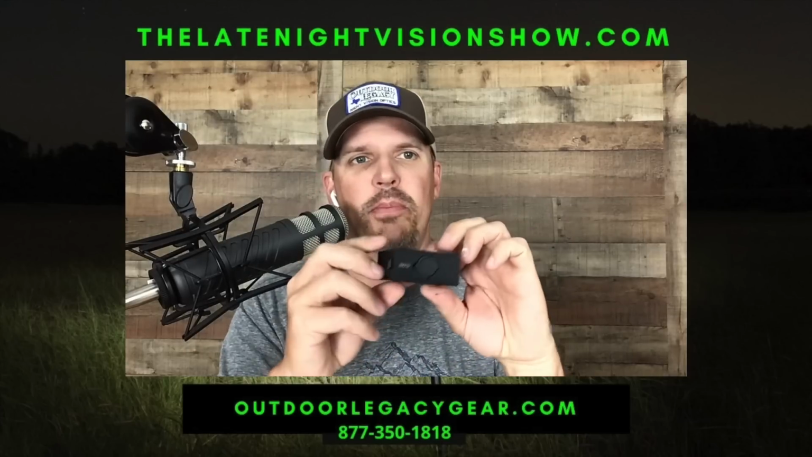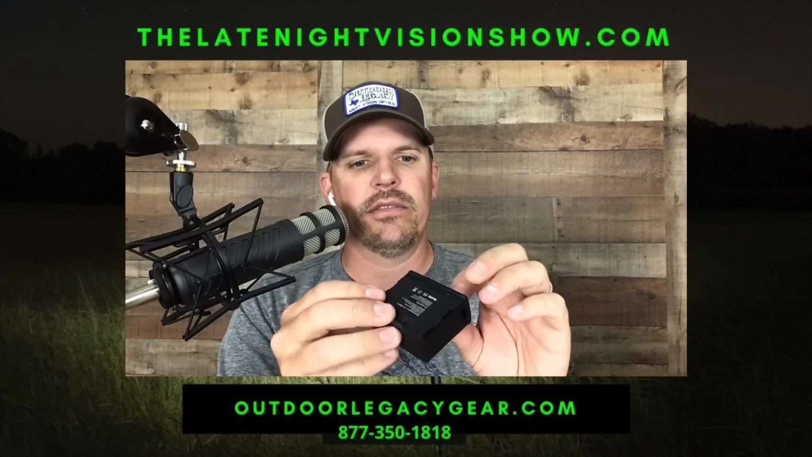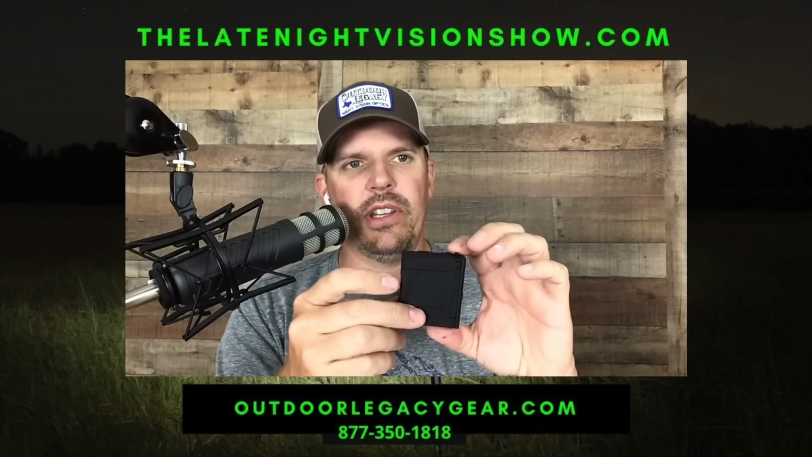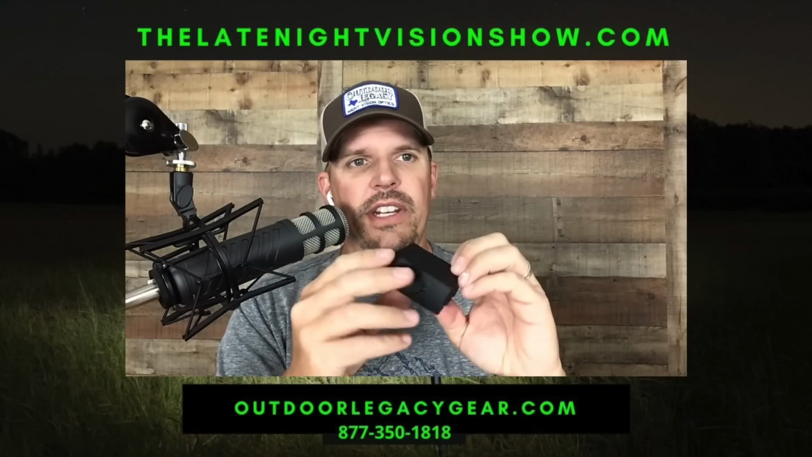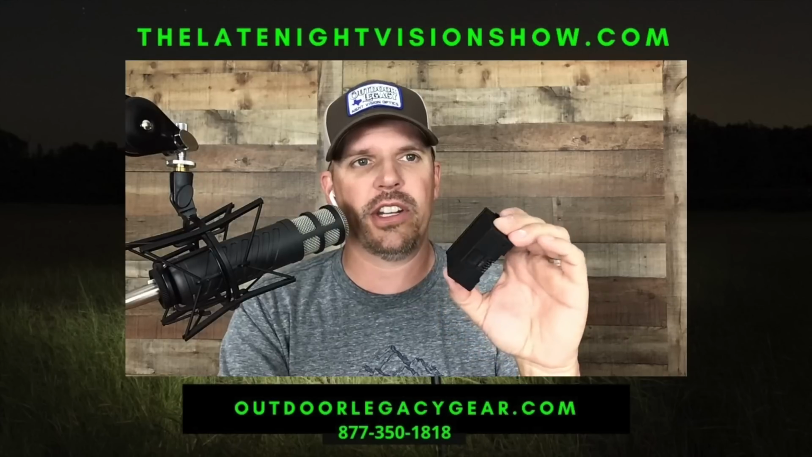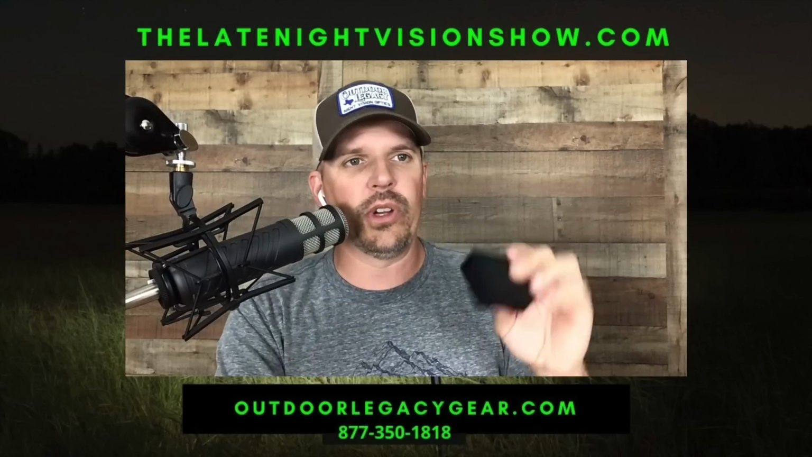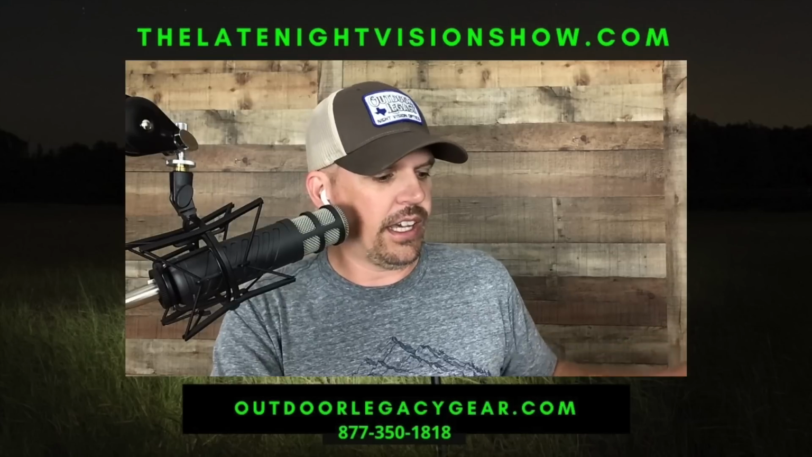Here is a spare battery. Okay, this is the Rico battery that they all use, including the RS75. So you have a spare. There is another battery that is already in the unit itself. So you will have two batteries.